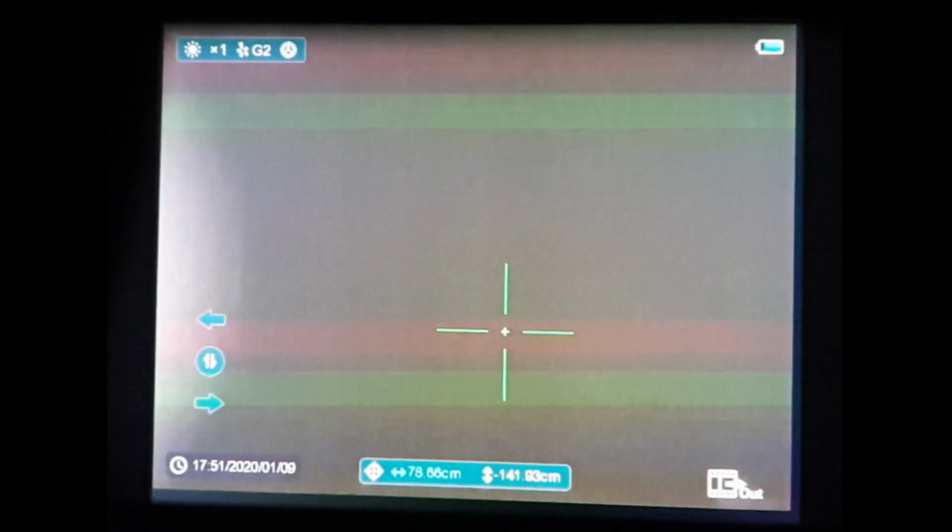Now in this one, if we go into zeroing, you can see on the left side of the screen that's zeroing elevation. Press again and that's zeroing windage. And all the top buttons to increase or decrease values. We've got more information and back.